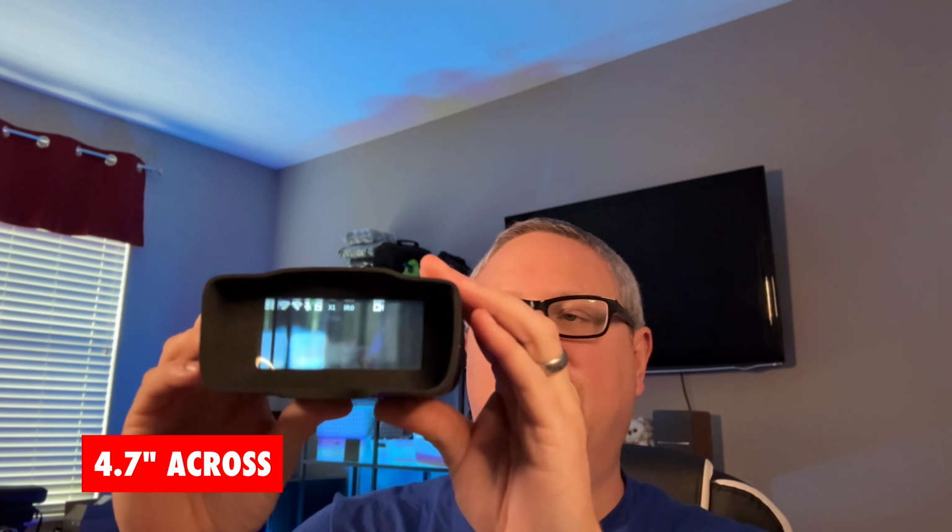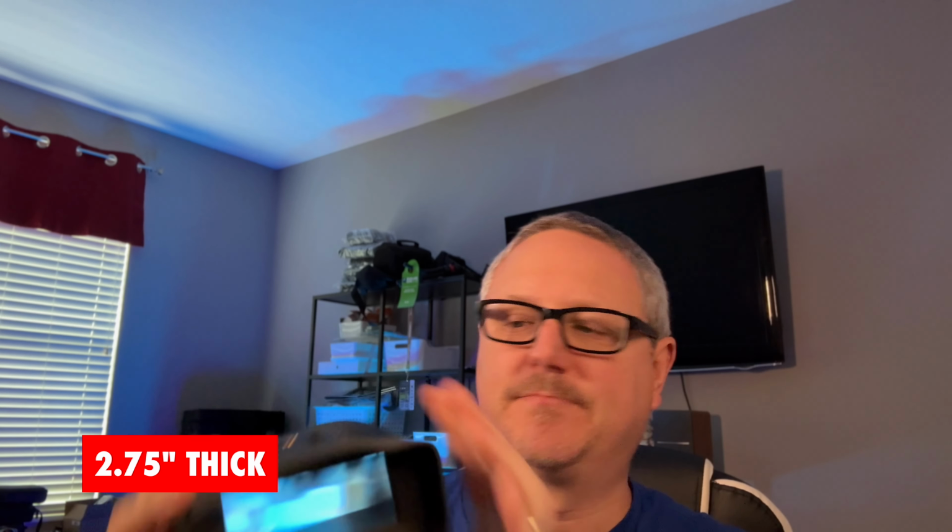So let's finish out this section here with dimensions. This thing is basically 6.4 inches long by about 4.7 inches across and about 2 3/4 inch thick. So just so you know, those are the dimensions. So the full package weighs in at about 2.5 pounds.